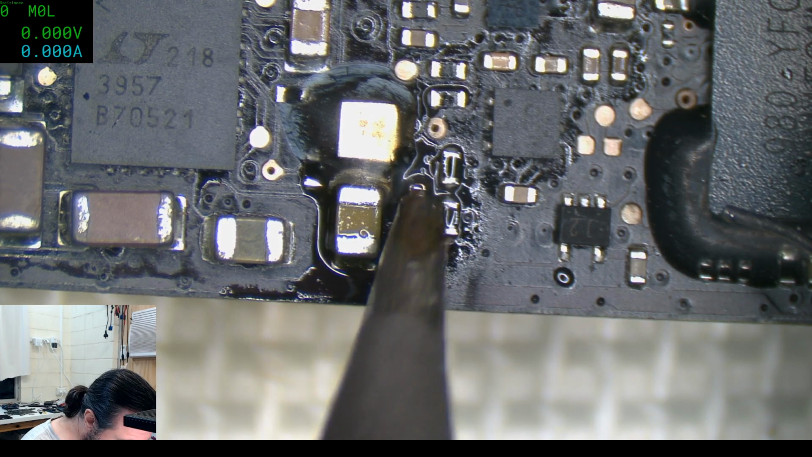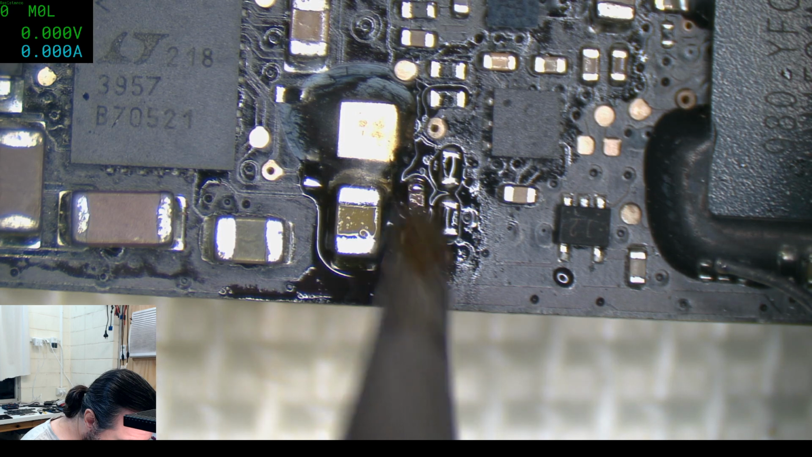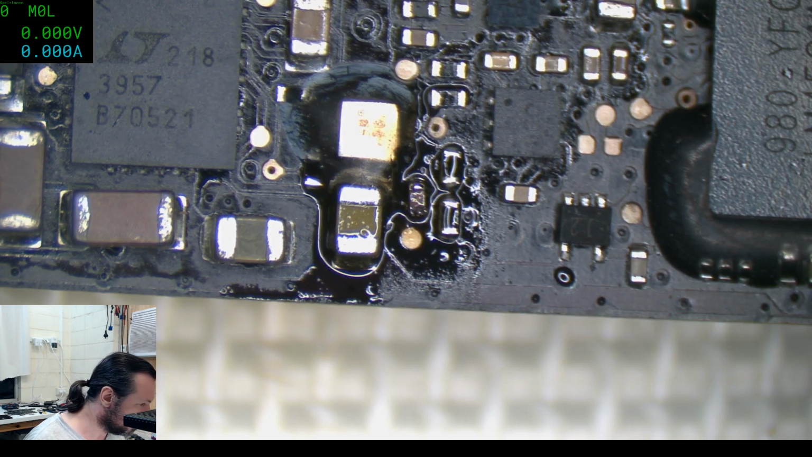This is why you should always keep your shorted caps, folks, so you can always use them later. Because that's what we all want to do, right?